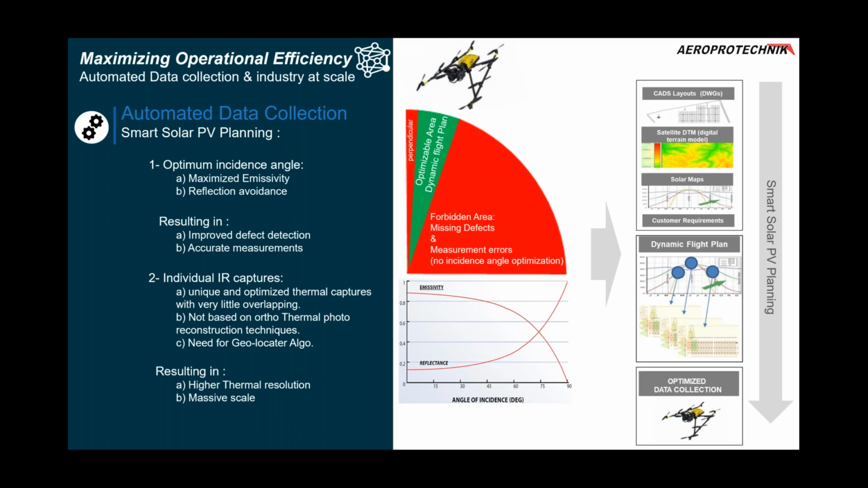The second one is about individual infrared captures, which is that every single thermographic capture should be unique and optimized on its incidence angle. For that, it is essential to bring into the equation geolocation algorithms that are able to geolocate down to the PV module ID every single thermography, not relying on orthothermal photo reconstruction techniques, because that would not take care of incidence angles. So geolocation algorithms are very important in this type of field in order to optimize incidence angles.